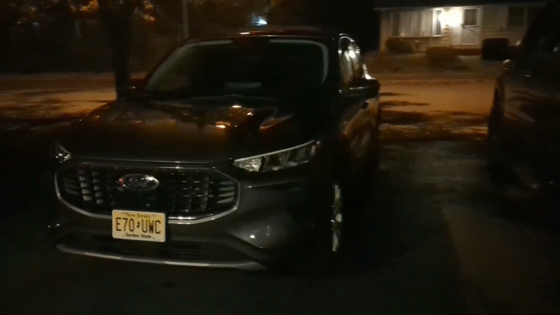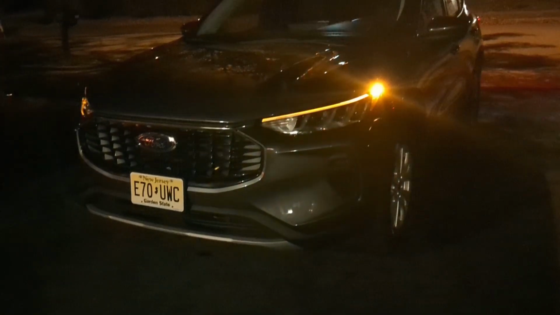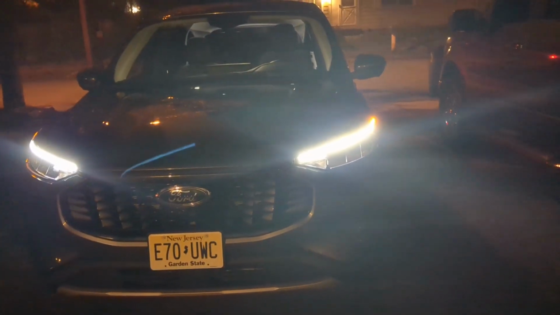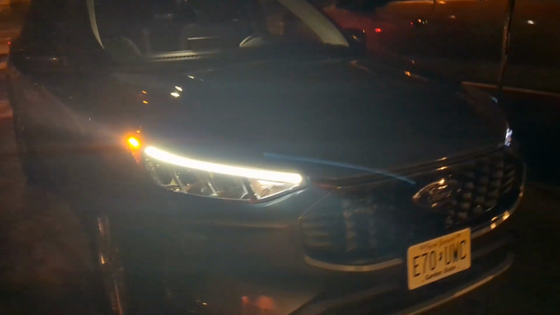Okay, here we can see this 2024 Ford Escape. It has a full proximity key system, so when we hit the unlock button, you can tell that the parking lights do illuminate. As you can see, the interior lights also illuminate along with the parking lights that come on. As we work our way to the back, you can see that the tail lights also illuminate along with that.